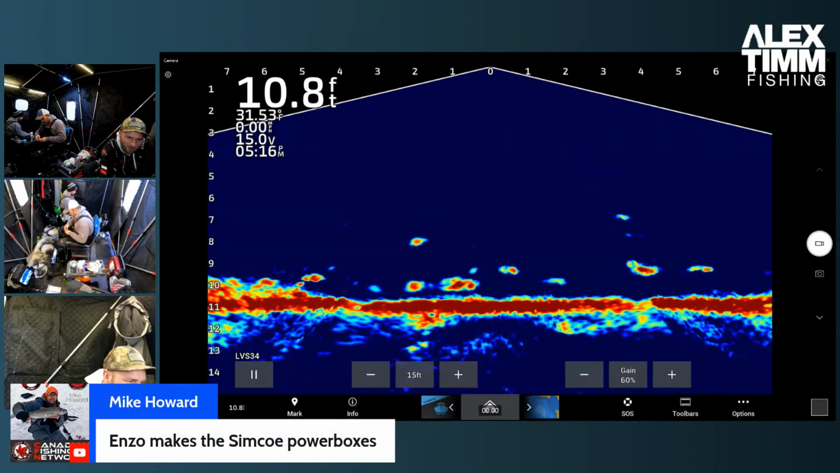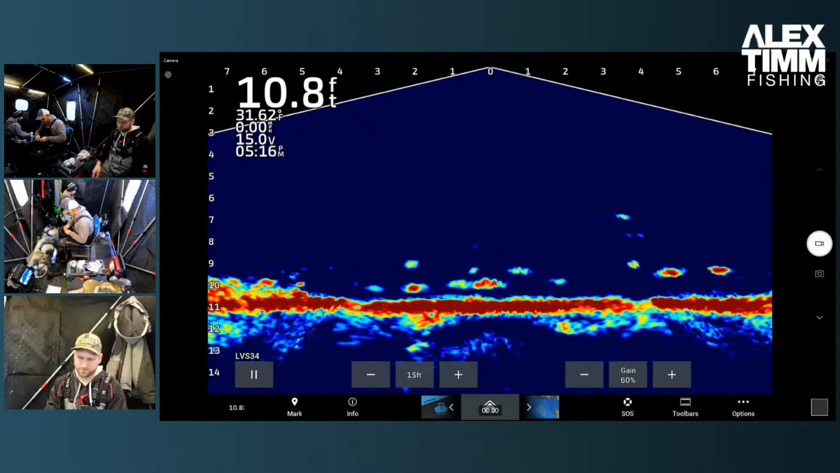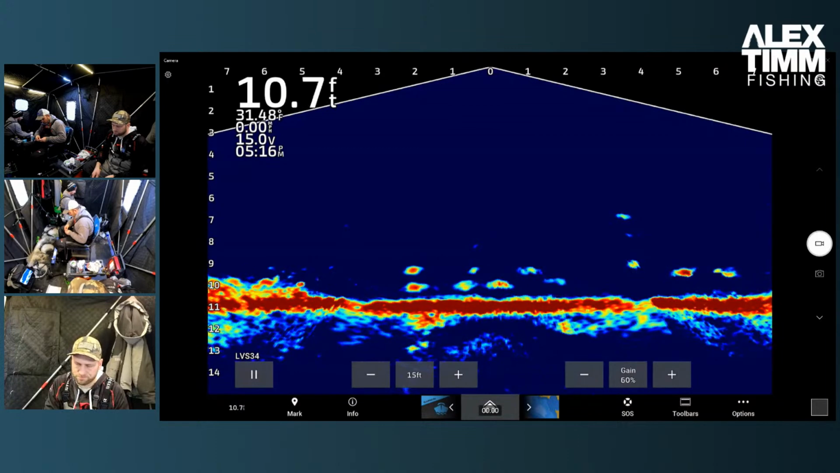Enzo makes the Simcoe power boxes. Okay, I'll look it up. Yeah, you guys have convinced me to look into it. I'll look them up.